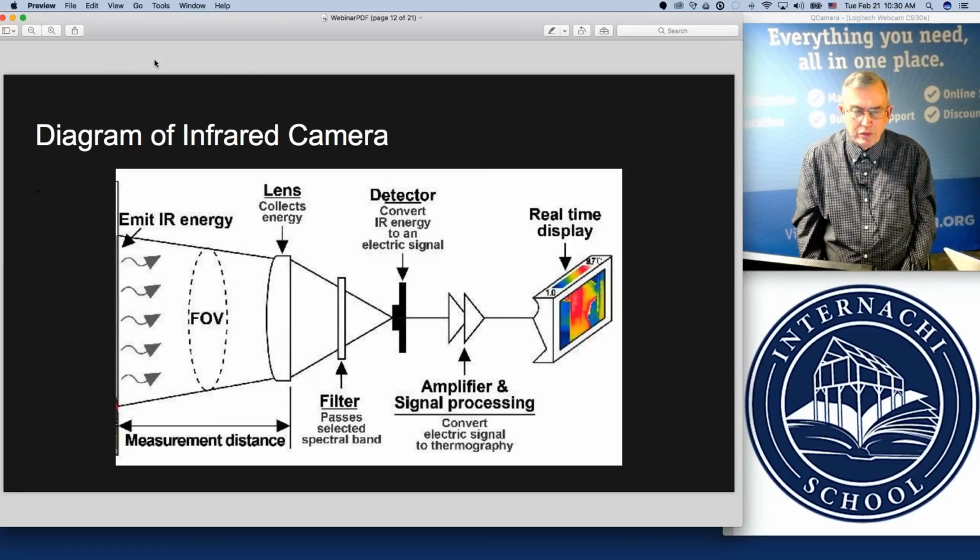And so there's less quality and clarity of the image in the poor quality lenses. A lot of people are not even aware of that. And the lenses of an infrared camera are extremely expensive. So this is one of the big cost saving factors that manufacturers have started doing for some of your low resolution cameras.